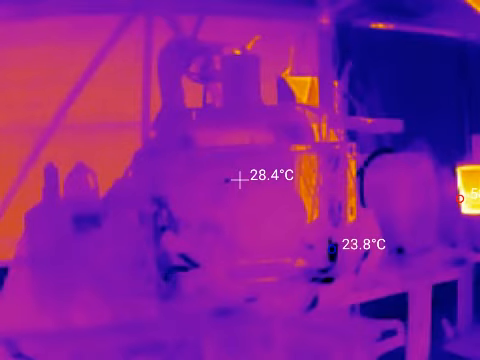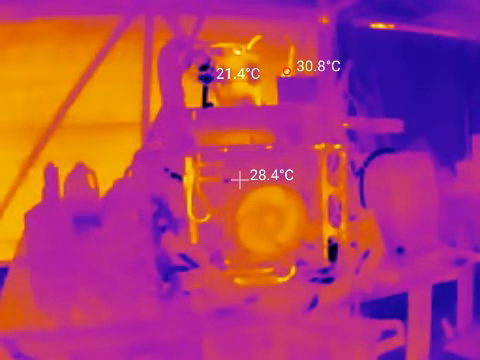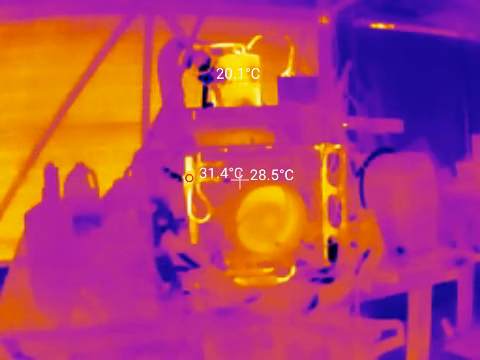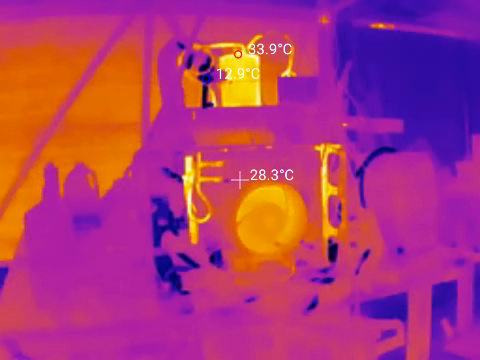So here I am turning up the throttle on the compressor. And the compressor is poking out the top there, the thing that's glowing, that's rapidly heating up. It's at 31.2 there. And you'll see through the fan, the radiator is starting to heat up too, and some pipes on the left there, and on the left of the circular fan hole.